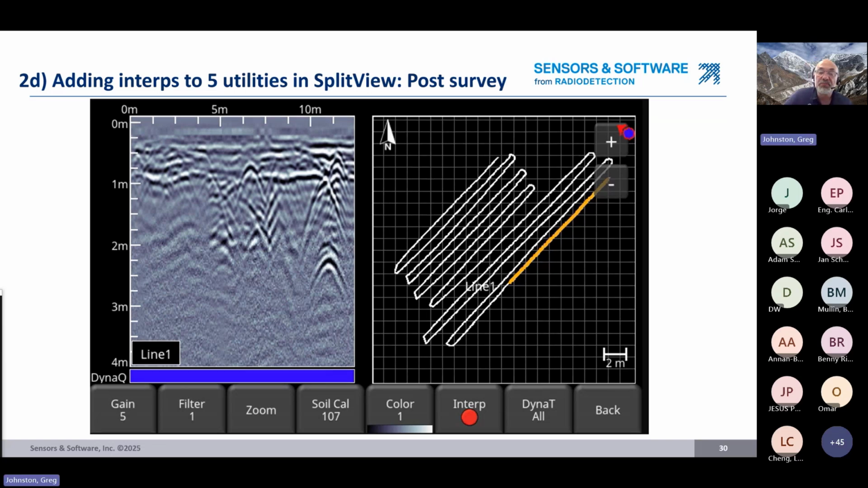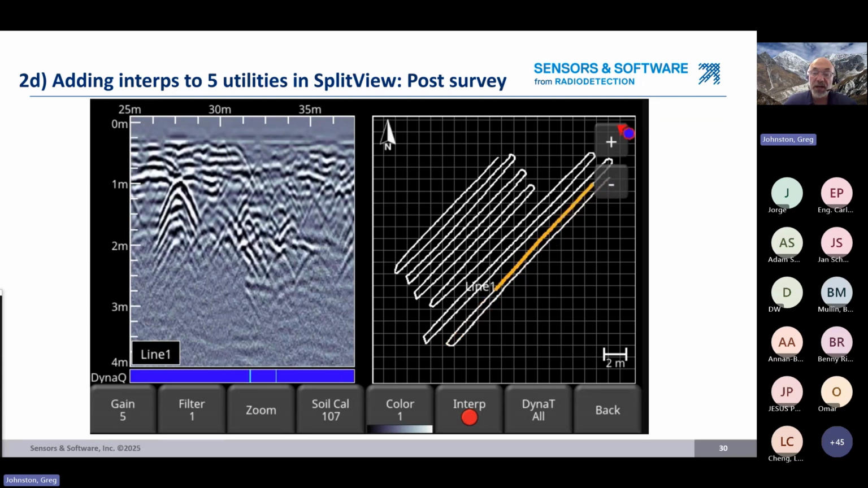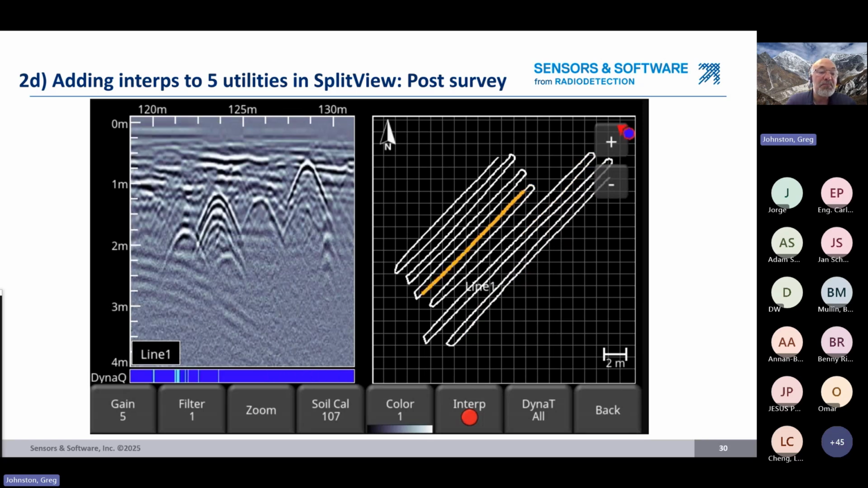So in this example, we've collected the data, and in the end, we look back at it and we go, you know what, the best image of all five utilities is in the middle of the line. So let's start with our best data. Then we're going to work our way in one direction and then in the other direction to follow each utility. So right now, we are just adding 5 unique colors.